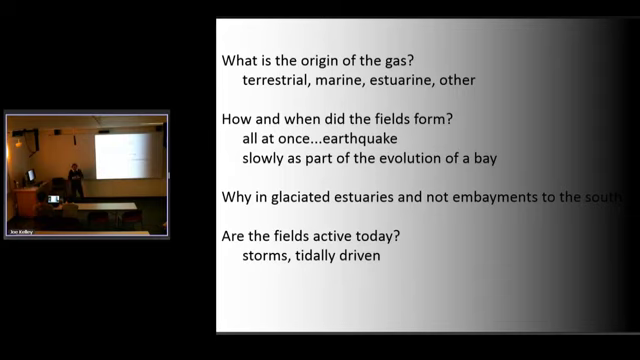Once formed, as has been shown by a student from here, as well as some modeling that Laura did, tidal currents will maintain them. They are non-depositional areas. They'll be scoured and maintained and even enlarged. But as to when they formed and how active they might be, those are all fundable NSF problems, I think.